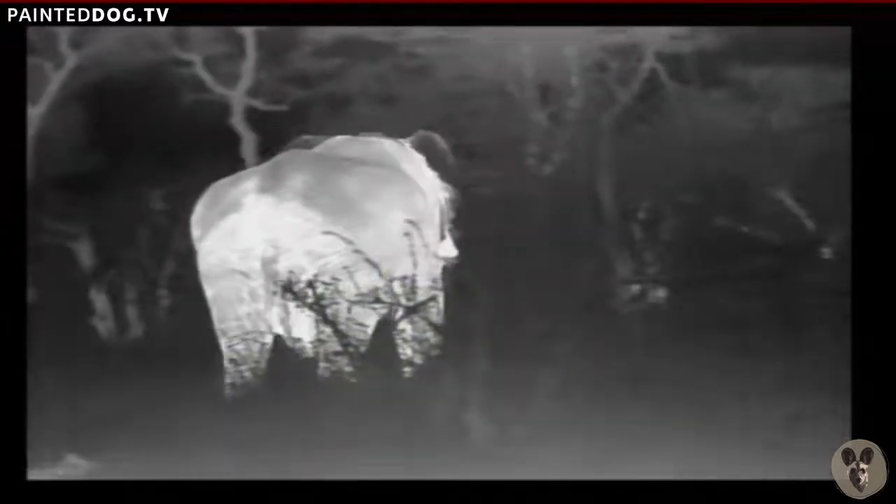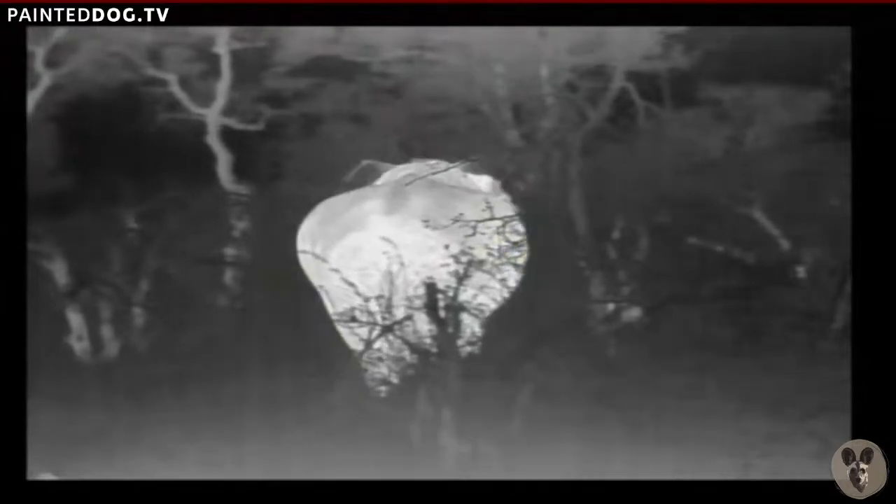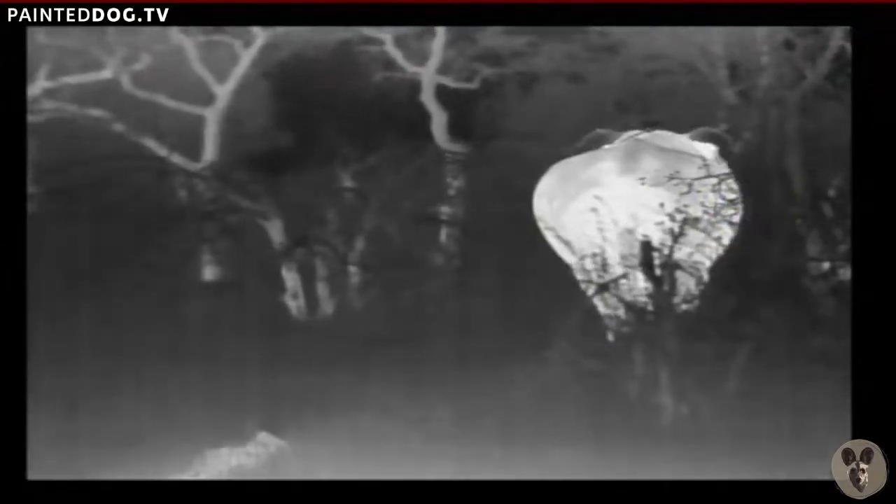Okay, well I think we're going to let Dex wander off. And we're going to take one last gander at finding a kitty cat, or a civet, or a genet, and head towards some of the rocky ridges.